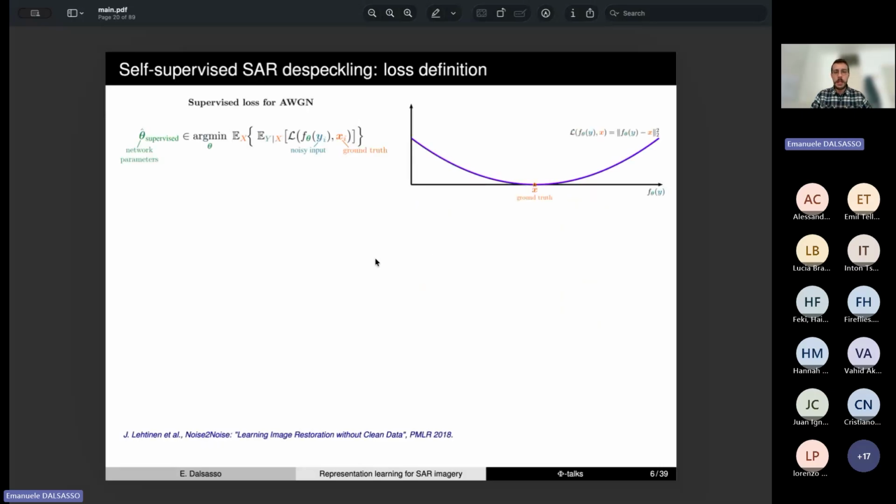which is based on the advancements in the computer vision field in self-supervised denoising. So let's see what a self-supervised denoising framework looks like. In a classical supervised framework, again, we ask the model to minimize the distance between the output of the model and the ground truth. So if we consider the case of the L2 loss function, the minimum of this loss function will be exactly at the position of the ground truth.